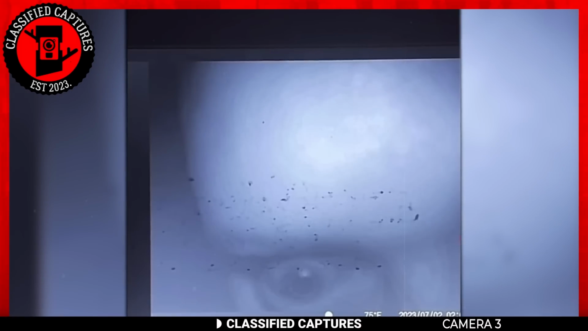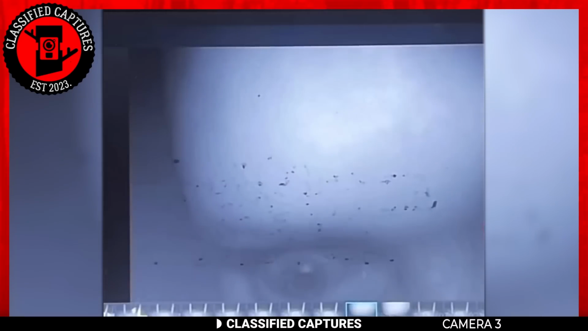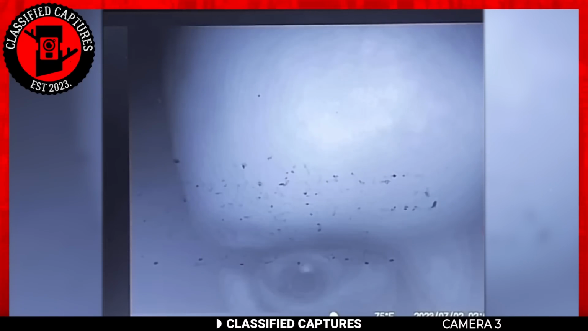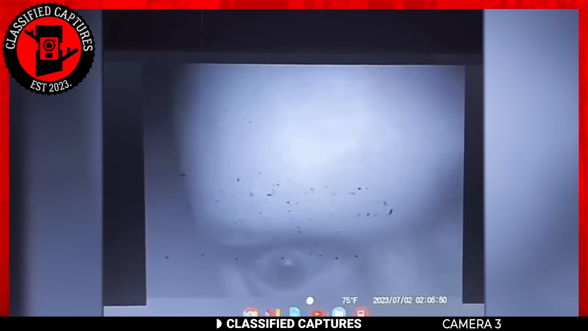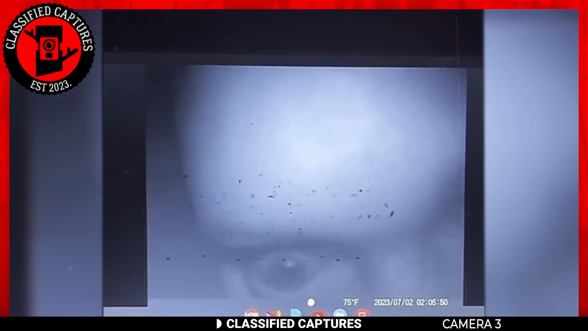In this unsettling still image, we're confronted with an enigmatic being, if we may call it that. Its face, illuminated by the faint glow of the camera, gazes directly into the lens as though peering into the very depths of our souls. The time of the capture, 2 a.m., only adds to the mystery, for what mortal soul would venture into the woods at such an unearthly hour?